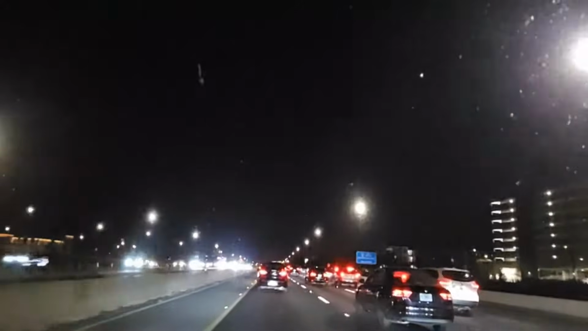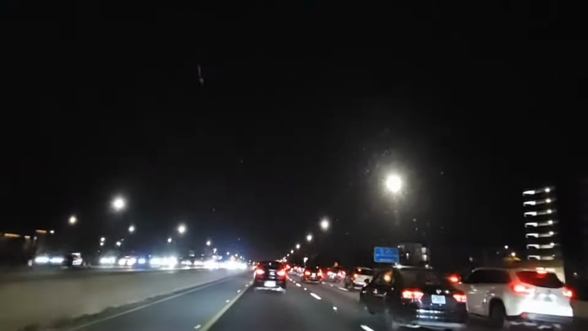Yeah, Katrina, still so much traffic. It's because you got people leaving Universal and you got people leaving Disney. International Drive. Yep, International Drive. Kissimmee. And anything in Orlando. So all the drunks are out. And the speed racers.